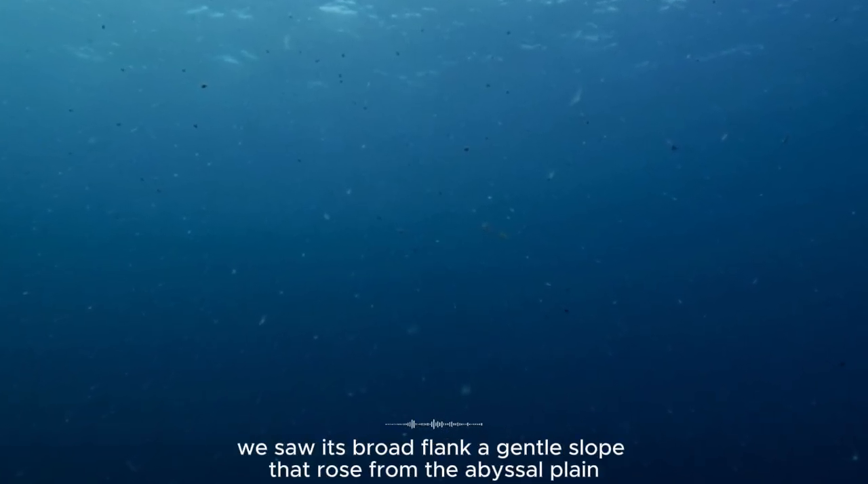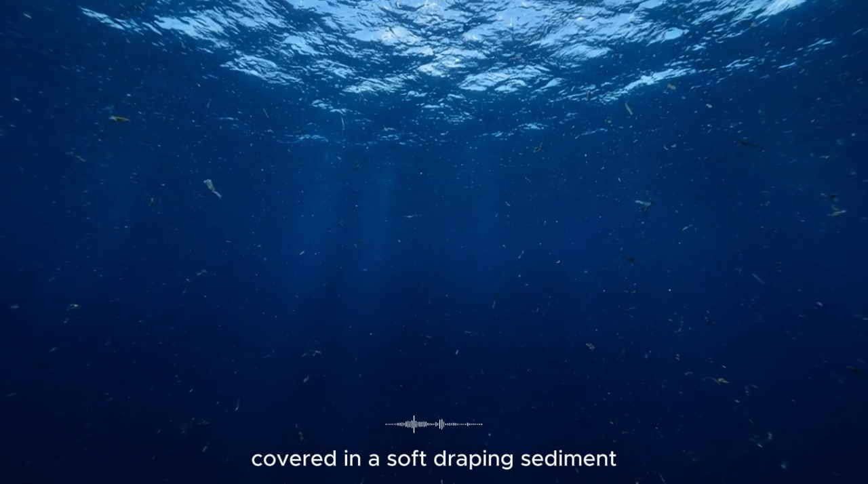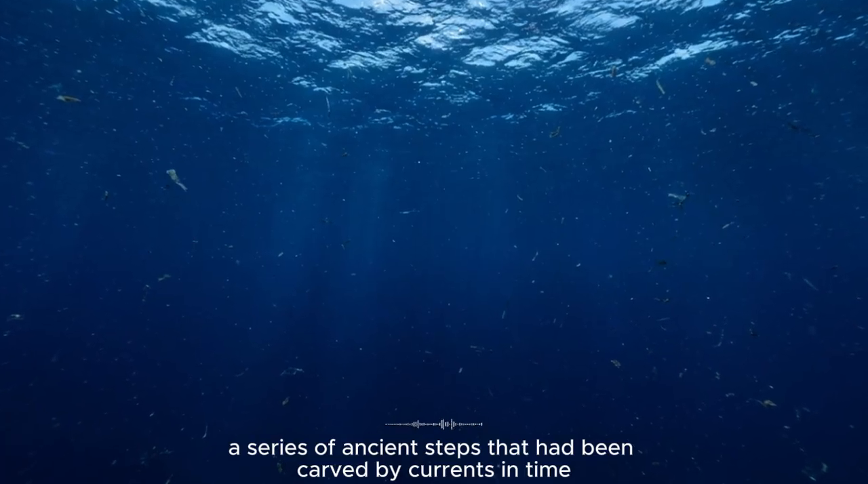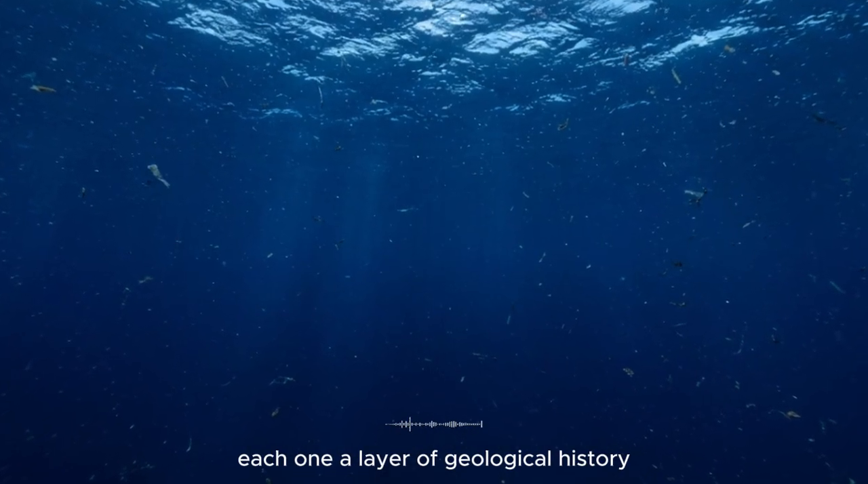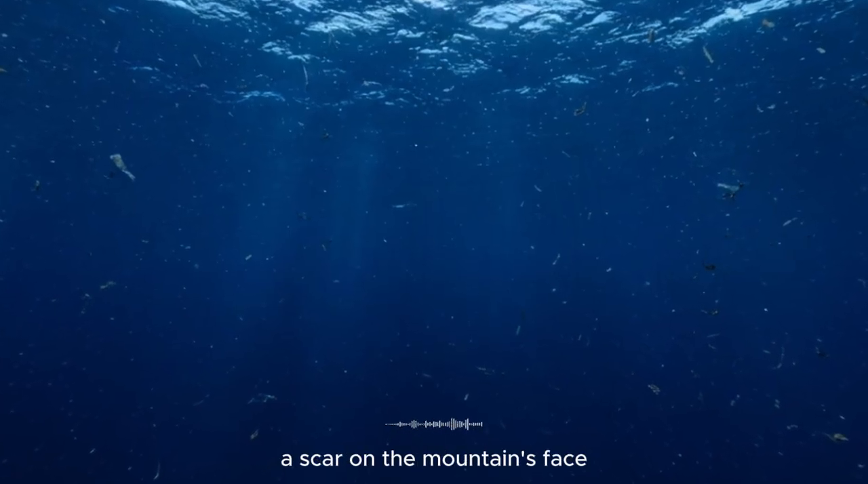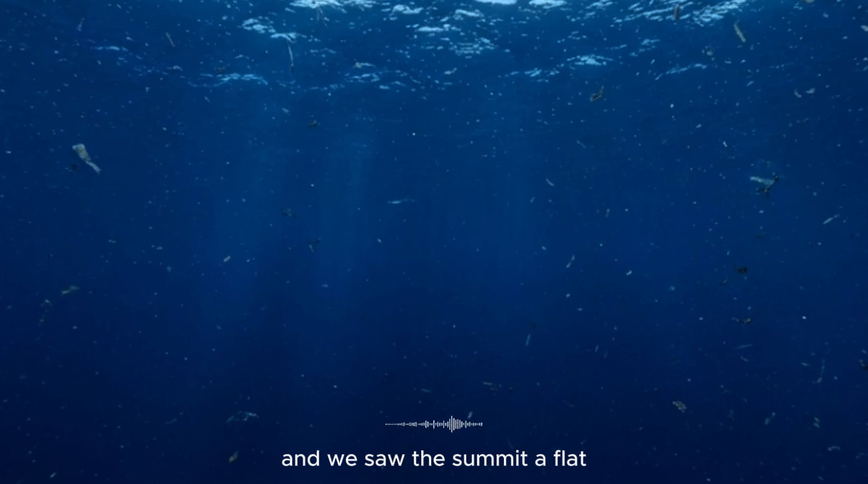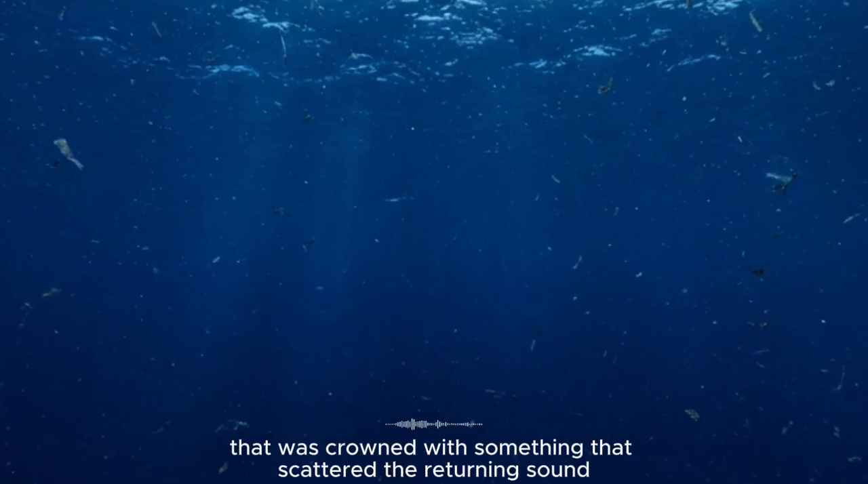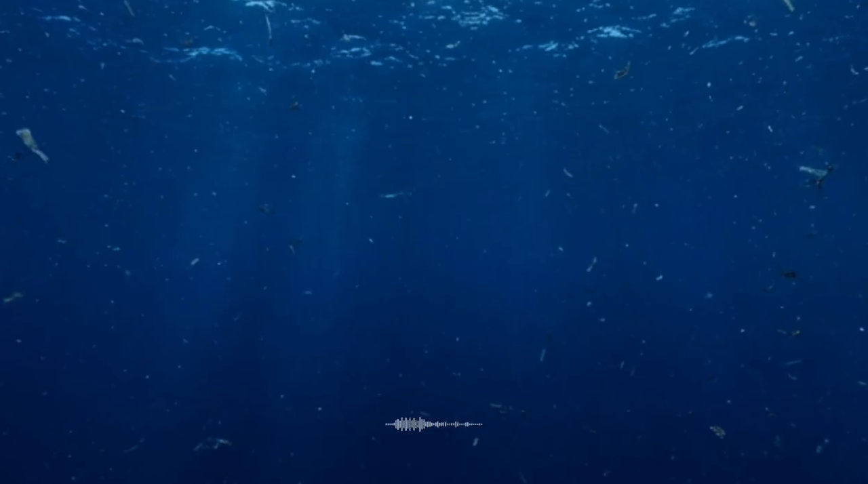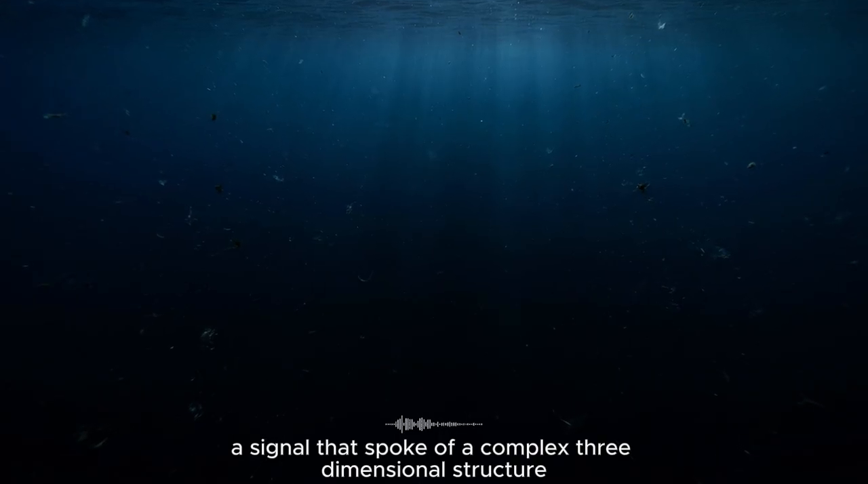We saw its broad flank, a gentle slope that rose from the abyssal plain, covered in a soft, draping sediment. We saw a terraced ridge, a series of ancient steps that had been carved by currents and time, each one a layer of geological history. We saw a deep V-shaped gully, a scar on the mountain's face, a testament to the erosive power of the deep-sea currents. And we saw the summit, a flat-topped cap that was crowned with something that scattered the returning sound in a way the technician had learned to recognize. It was a texture, a roughness, a signal that spoke of a complex, three-dimensional structure.